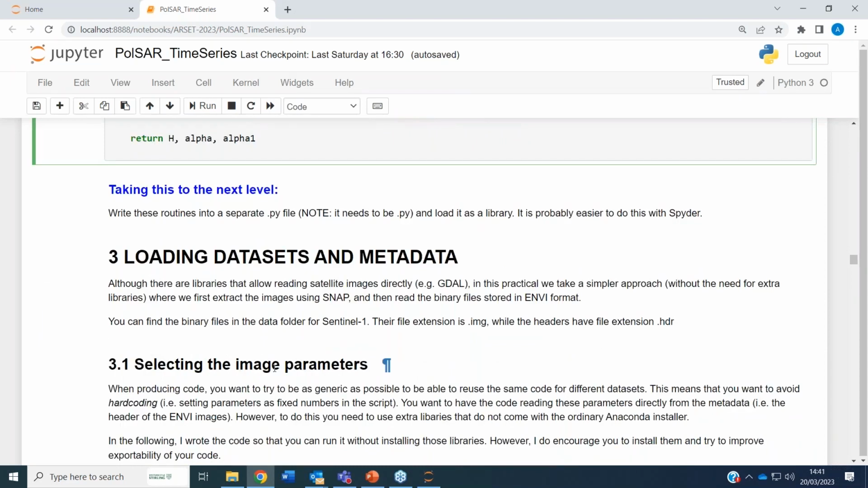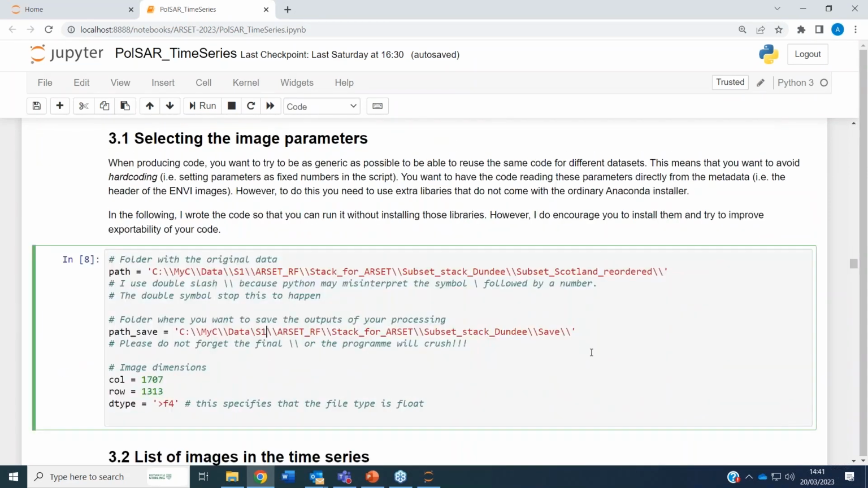Now, next step here is setting the file path where you have your data, so that you can process this data. Path is the folder containing the data that I'm sharing with you, so the 19 scenes.